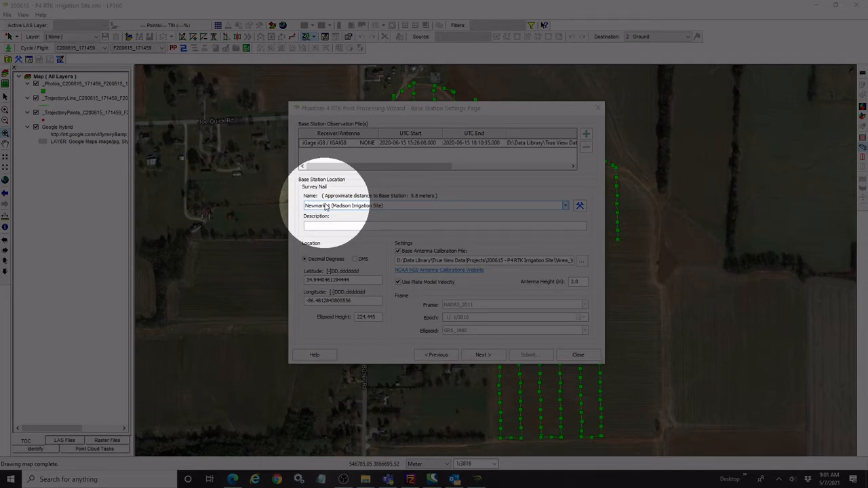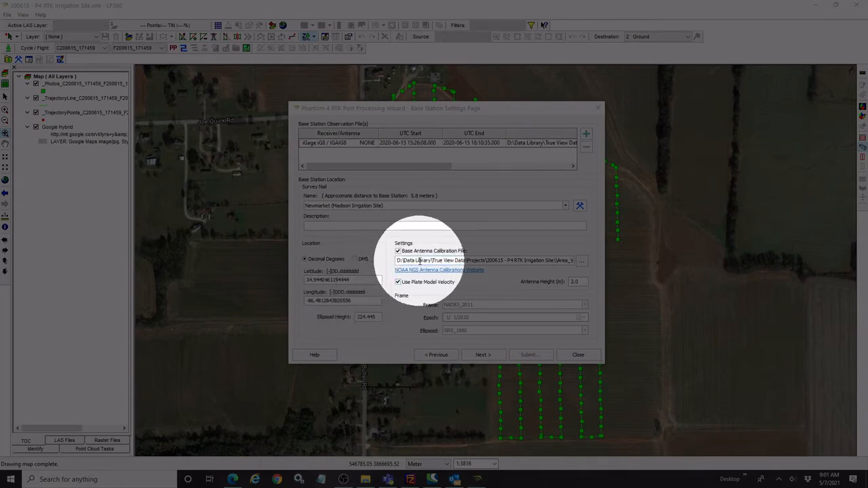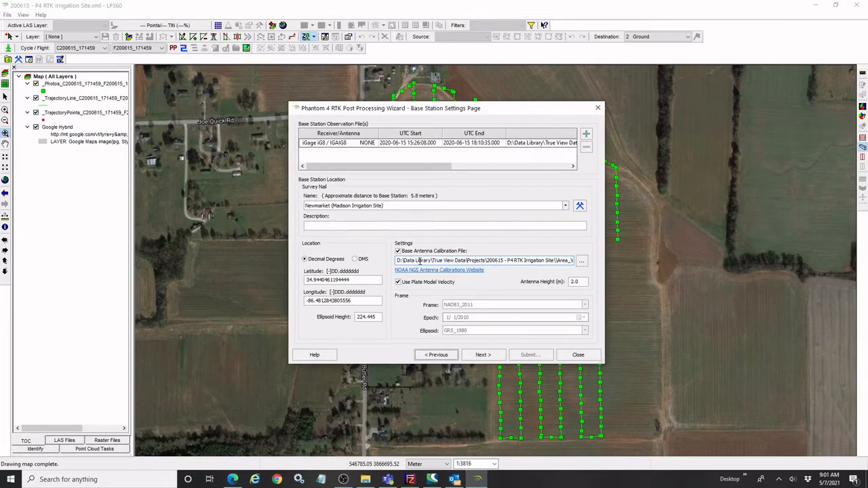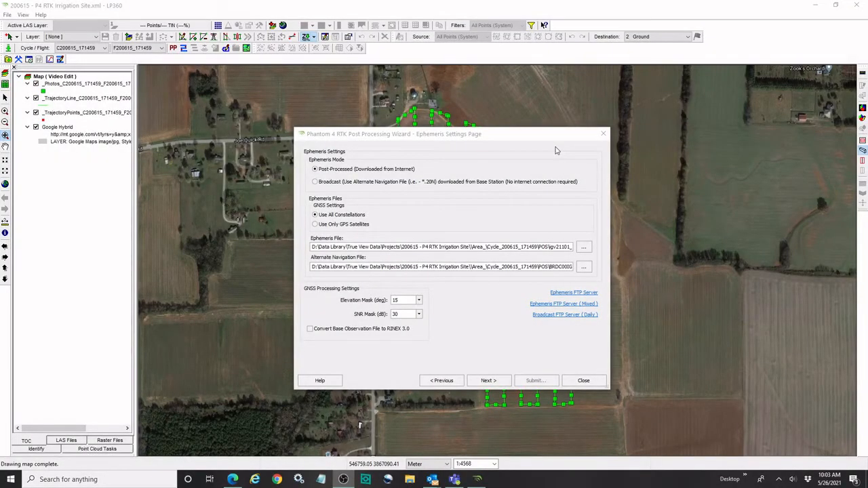You're not locked in. You don't have to go back and re-import, but typically 99 times out of 100, hopefully better than that, you're getting these correct on the import. And it's pulling in that data that we've already set in terms of the base station location, elevation, and so forth, and the base station antenna calibration file. So assuming I don't want to change anything here, it's just a matter of clicking through to next. So the next page is the Ephemeris Settings page.